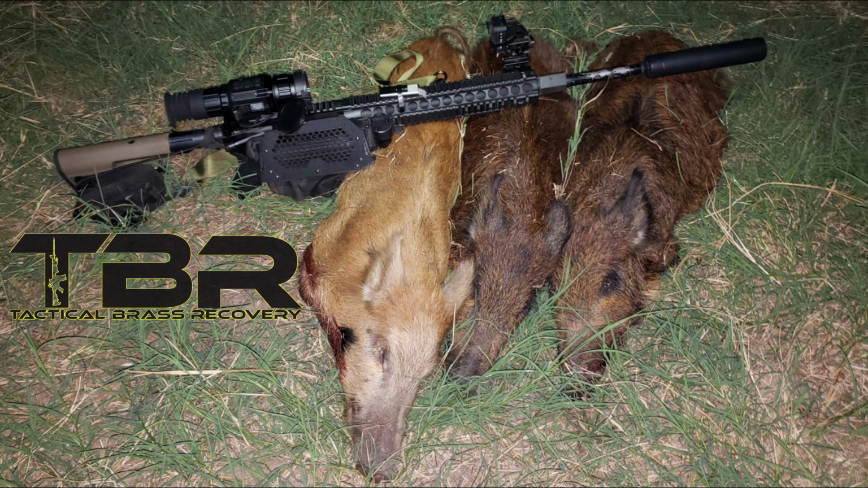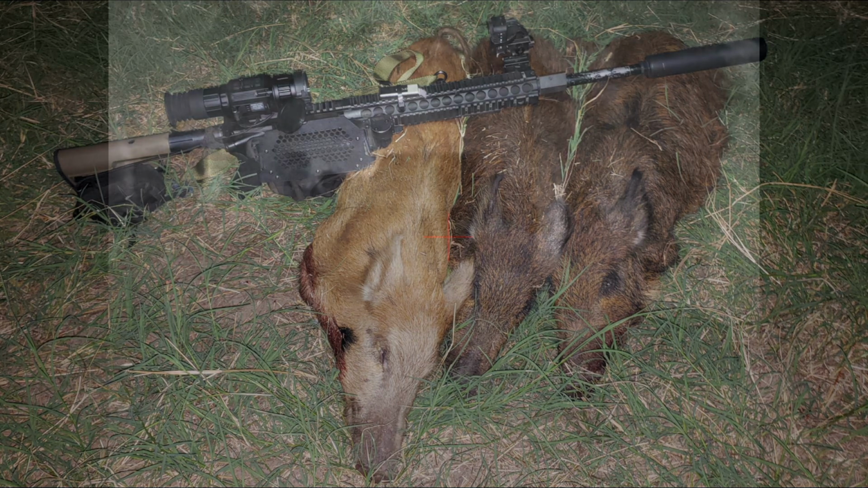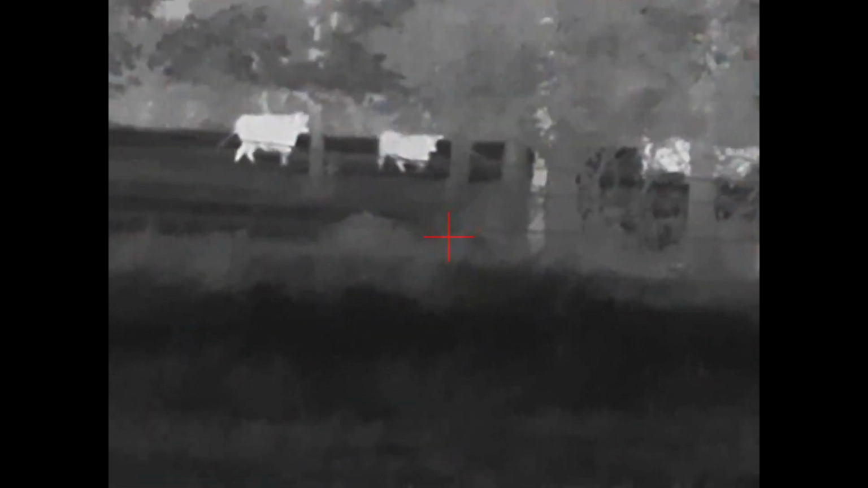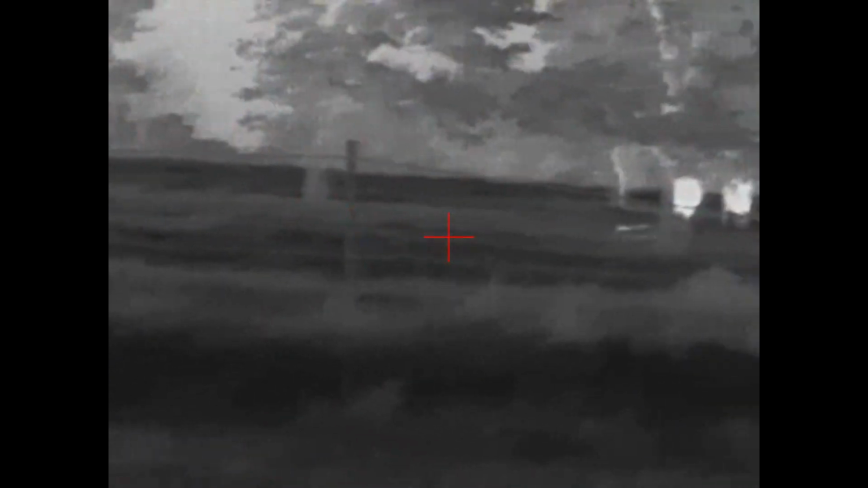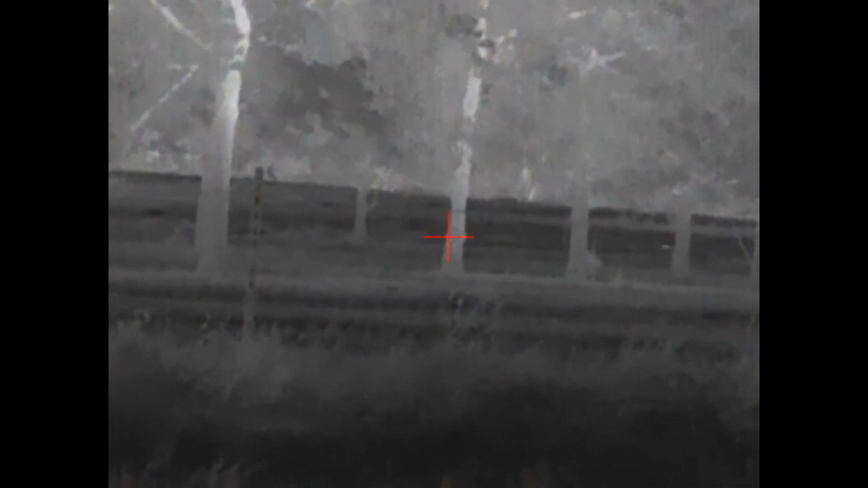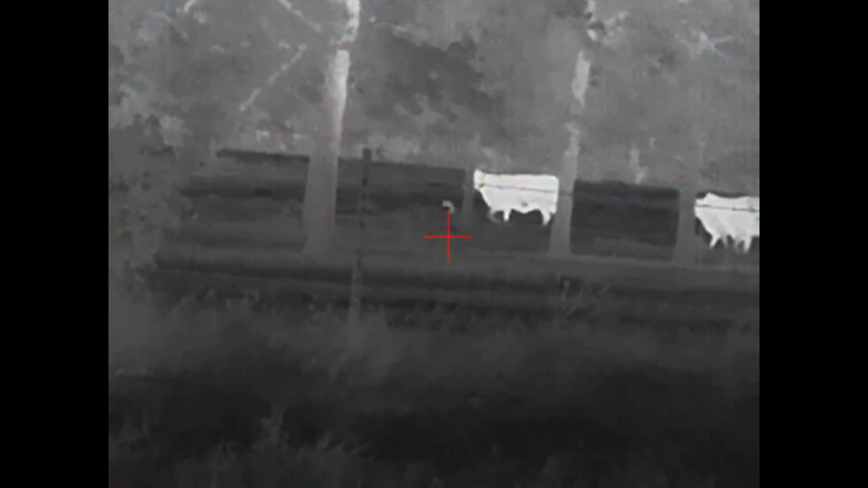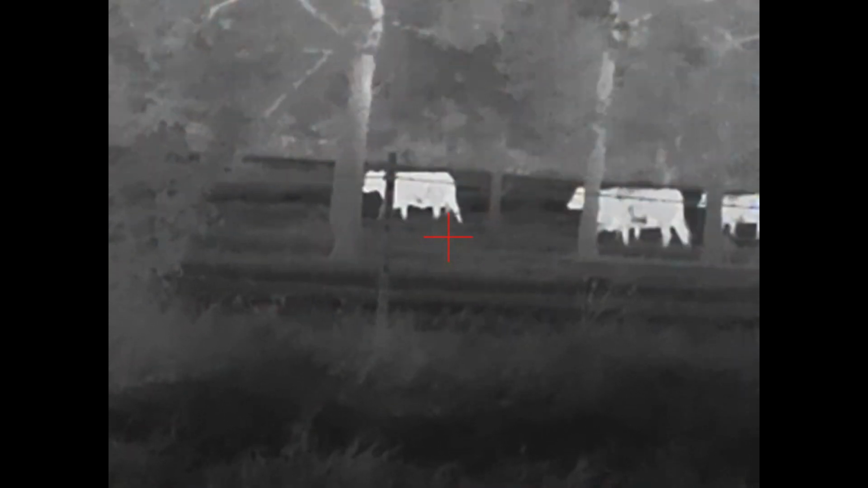Brass Catcher by Tactical Brass Recovery. In the order that they were shot, I have one 40-pound male and 2 30-pound females. And while taking pictures, I heard noise in the distance. And there goes hog number 4. All in all, for a single hunt amongst the cattle, 3 out of 4 isn't too bad at all.